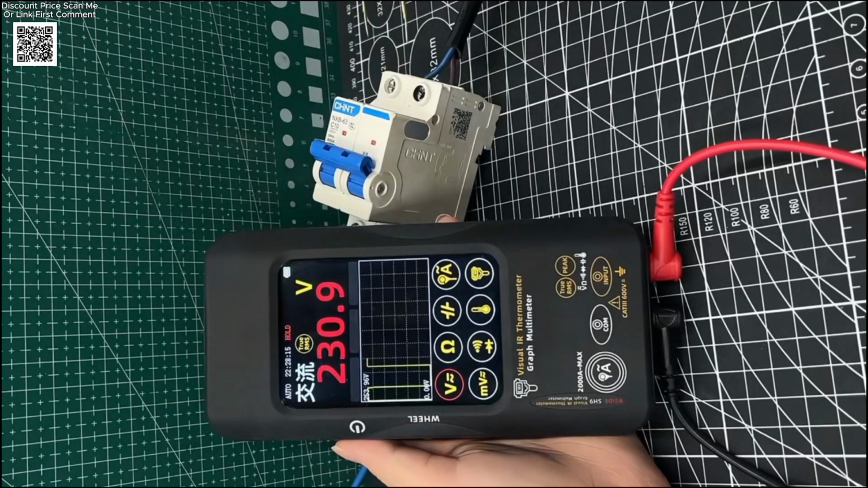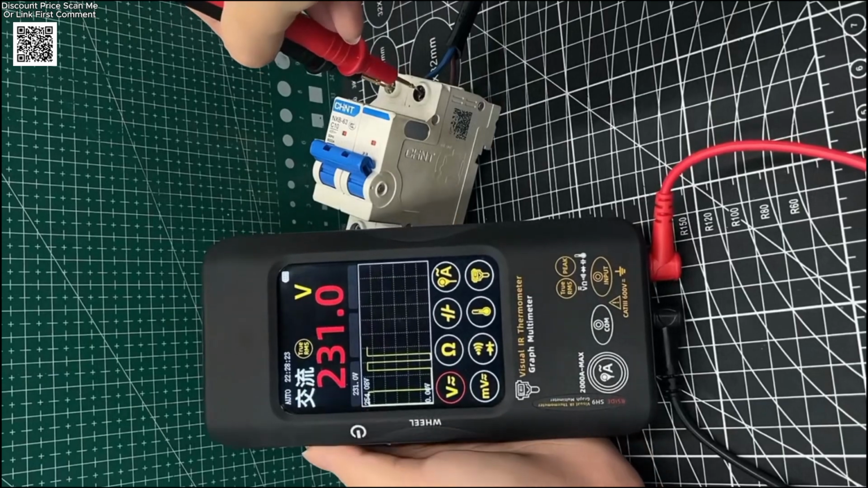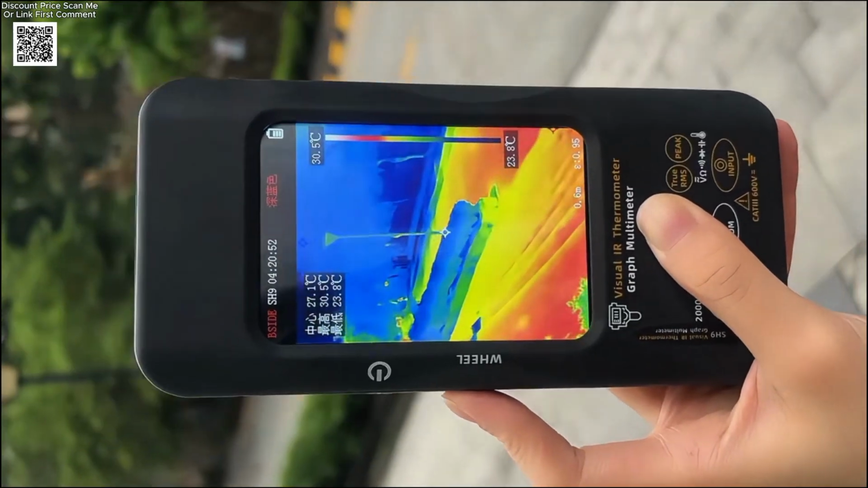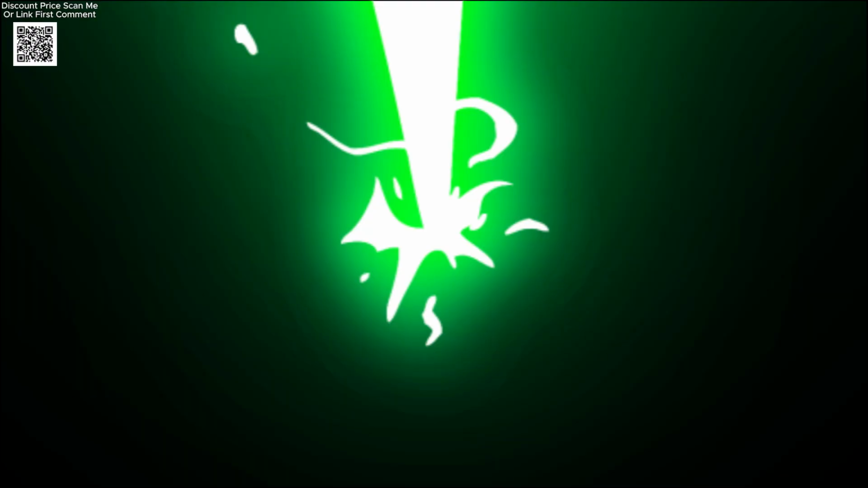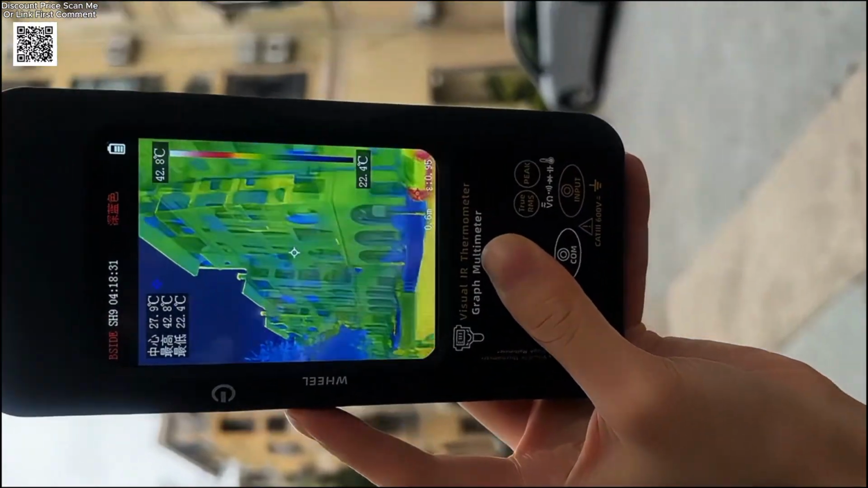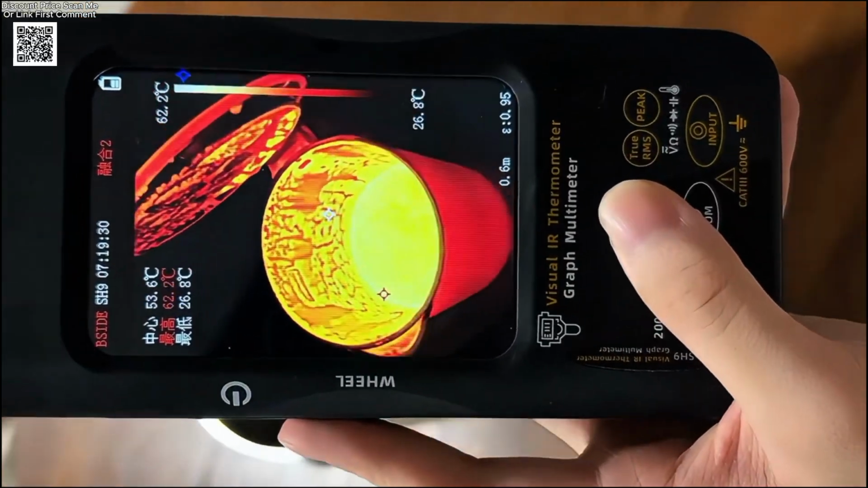mm by 1 mm. On the multimeter side, you have manual and automatic range. It measures direct current and alternating current voltage and current, resistance, capacitance, frequency, diode test, non-contact voltage, and temperature. The maximum input for direct current voltage is up to 1000 volts.